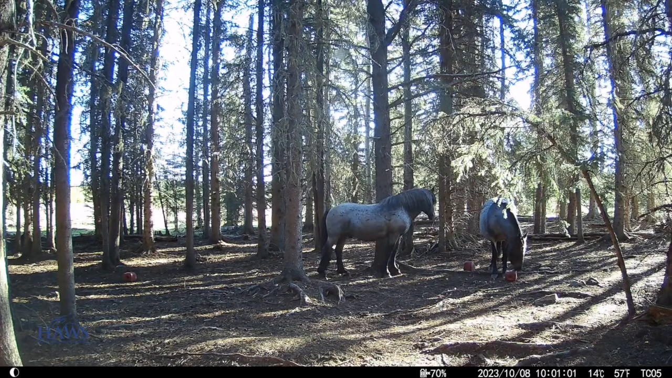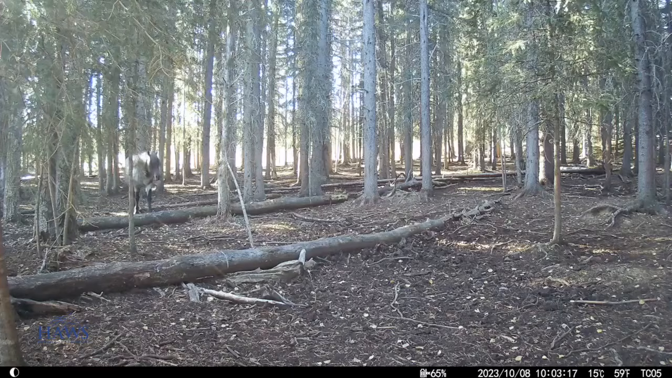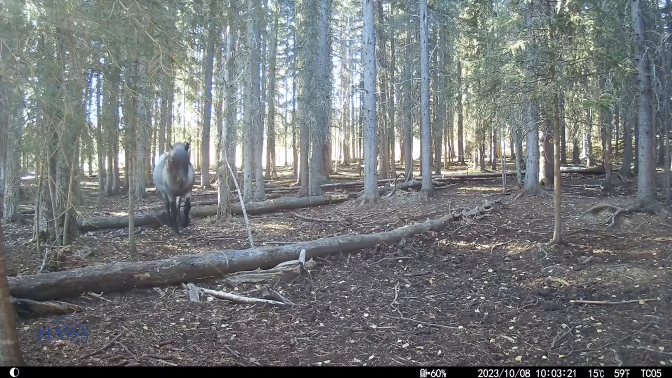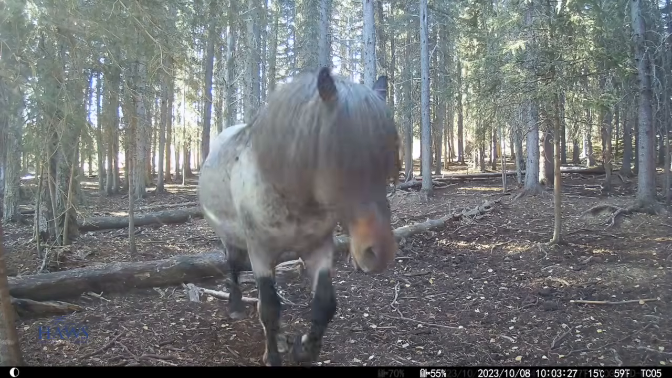Trojan and Tia over here in the winter barn. And I think she has another baby belly as well. Fortunately, they weren't able to keep their foal this year for very long. And here's a pretty good look at Trojan leaving the winter barn, heading out into the meadow for some grass.